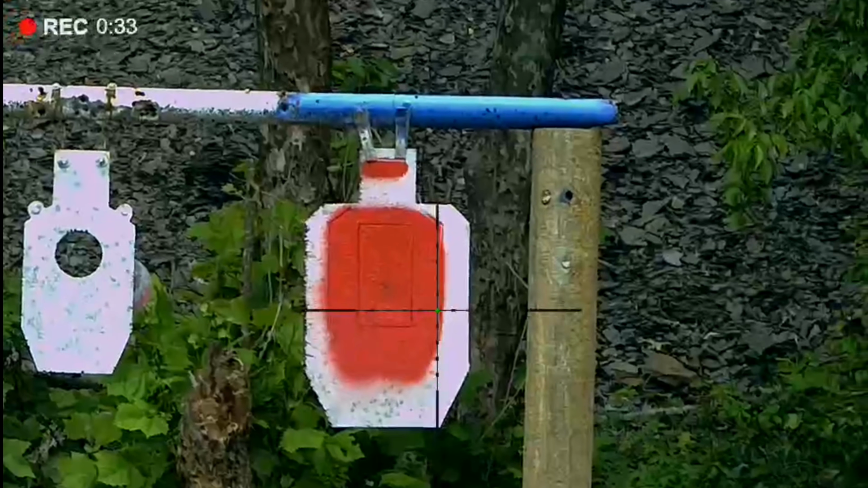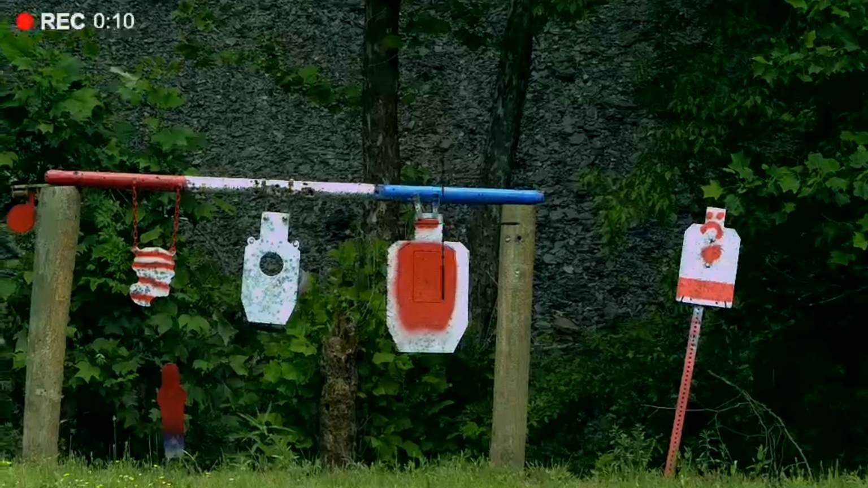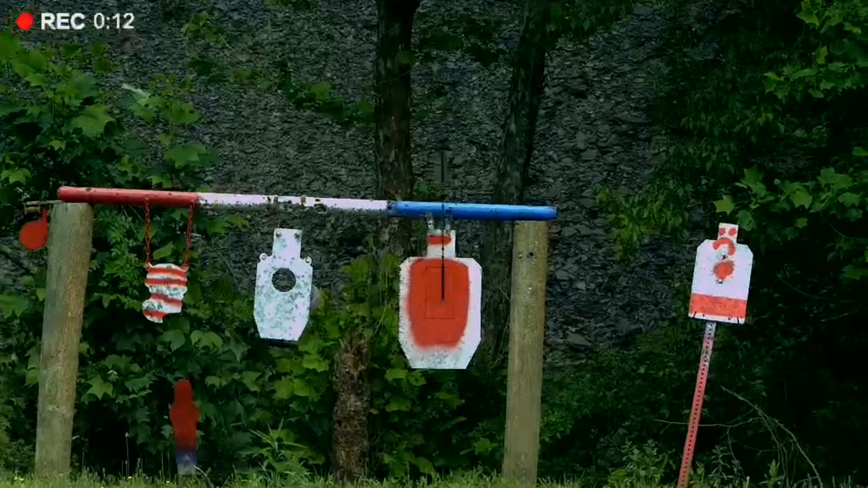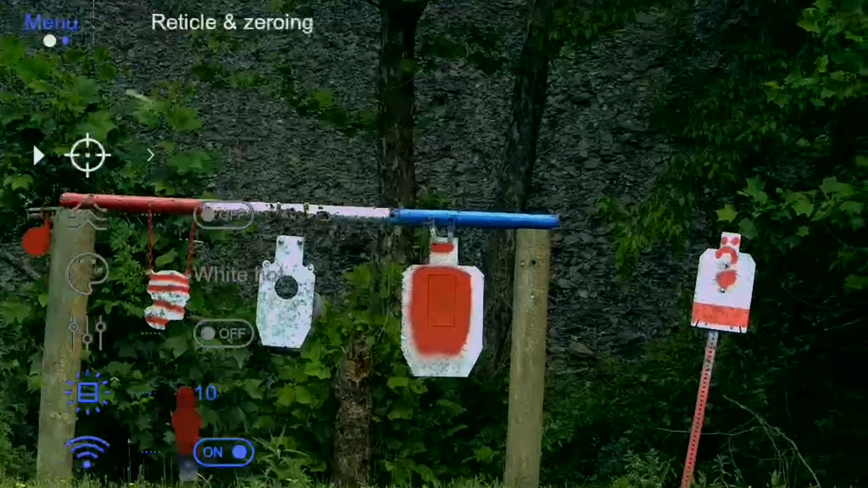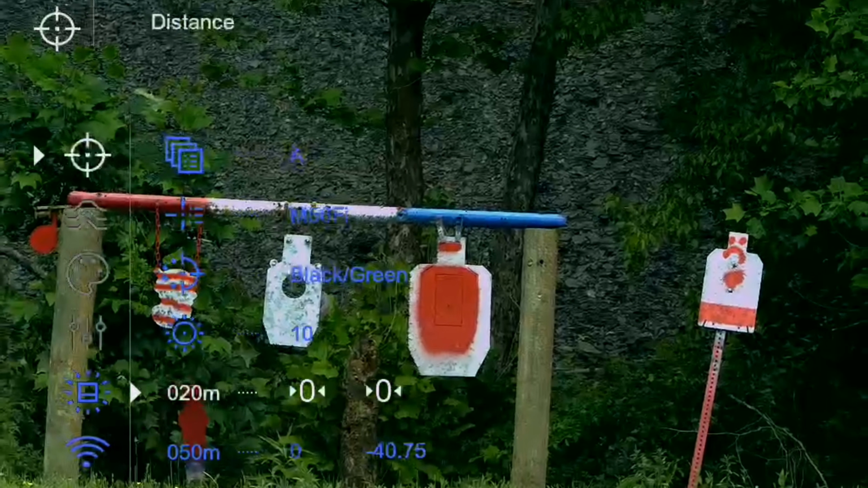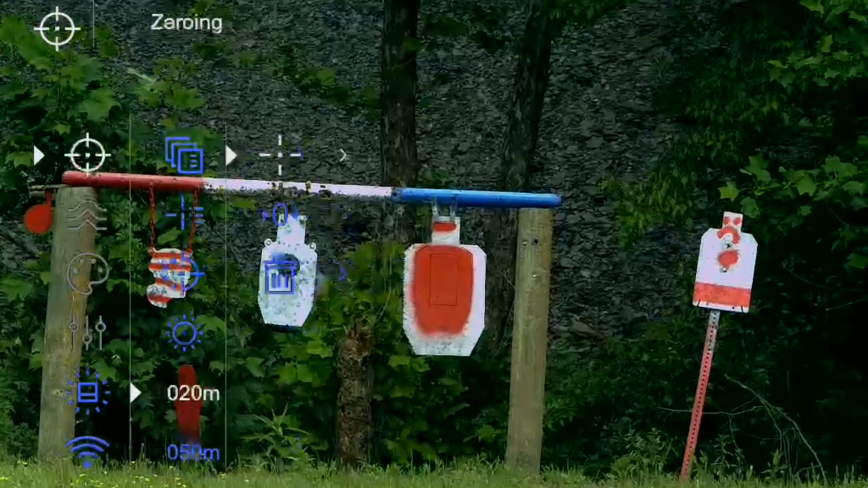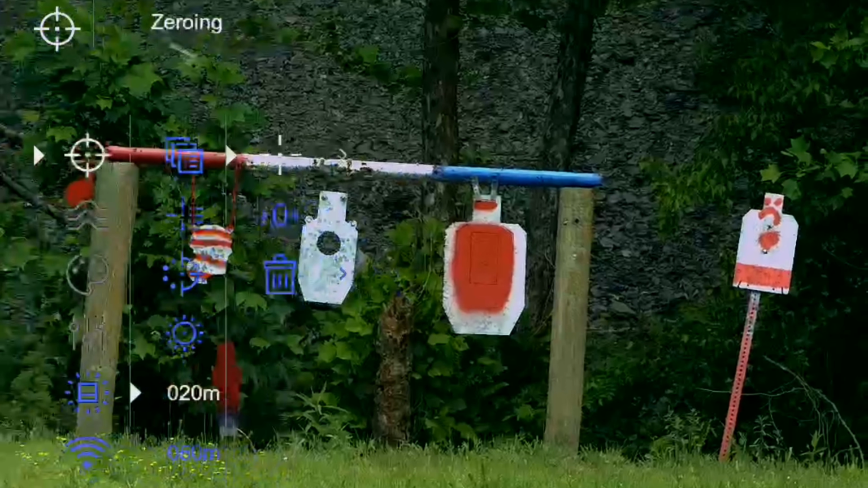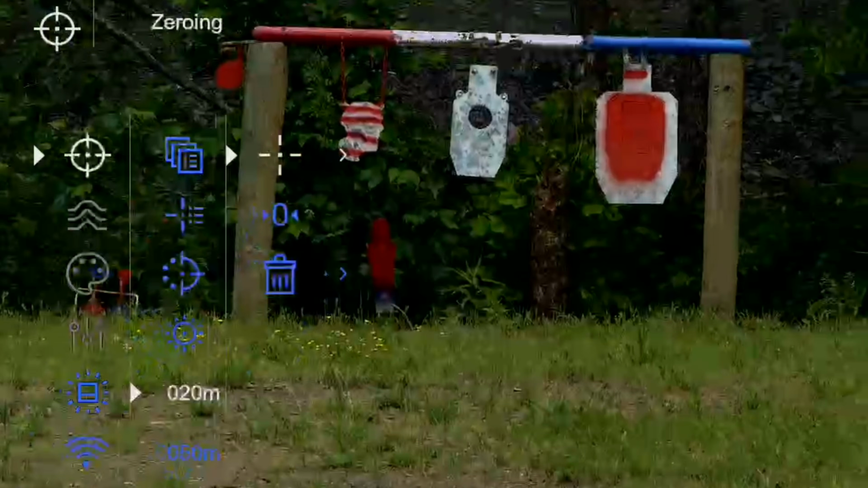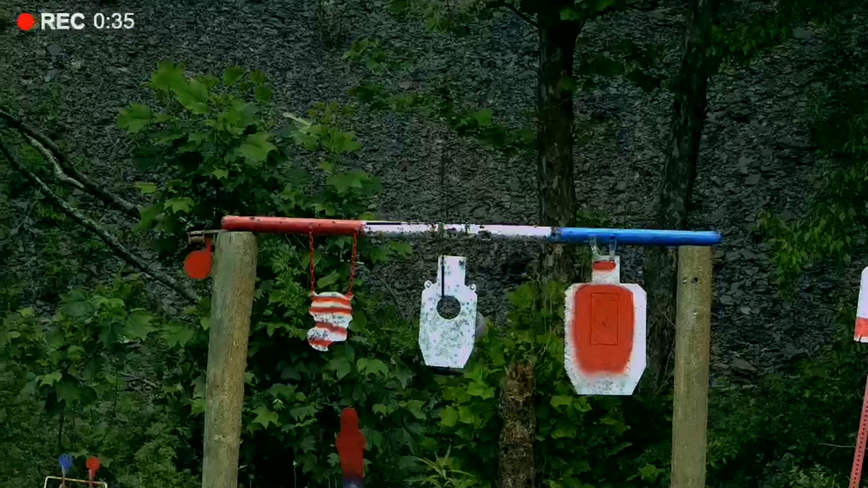So let's go ahead and get ready to sight it in. Here, we'll do a long press on the action button, go into reticle and zero, and go down to our 020 because that's where we are sighting it in currently. This is our 20-inch LMT 556 that we currently have it mounted on, and that's why I do the 20 meter on here, even though it's not technically 20 meters, just a 20-inch barrel. Let me get it back into this now.